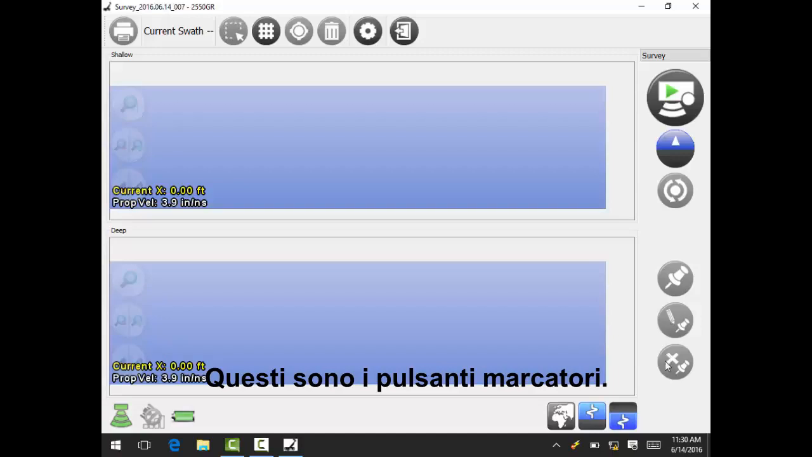Then these buttons are our marker buttons. This is to add a marker. This gives us the ability to edit an existing marker, and this gives us the ability to delete any markers that we may have placed in the scan area.